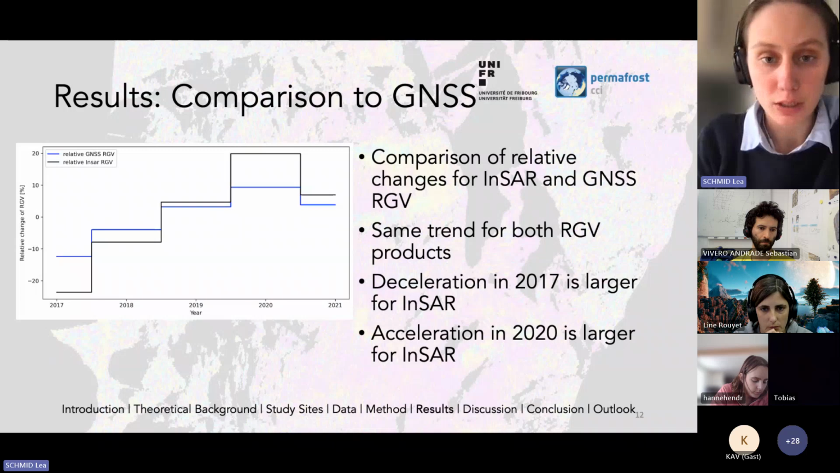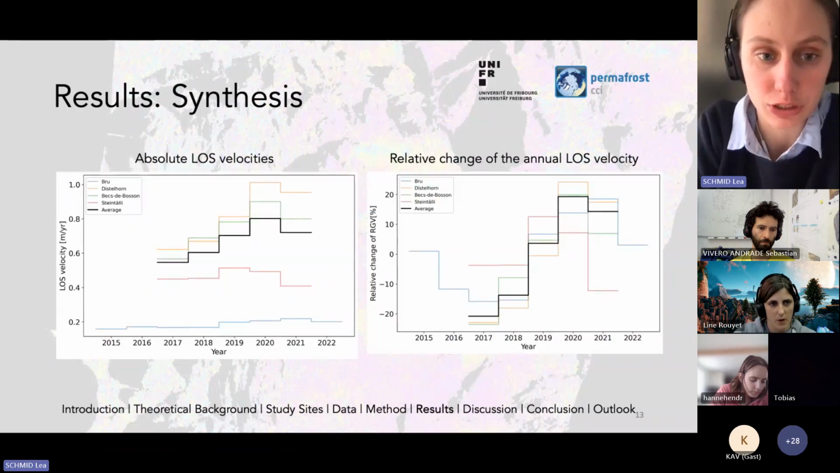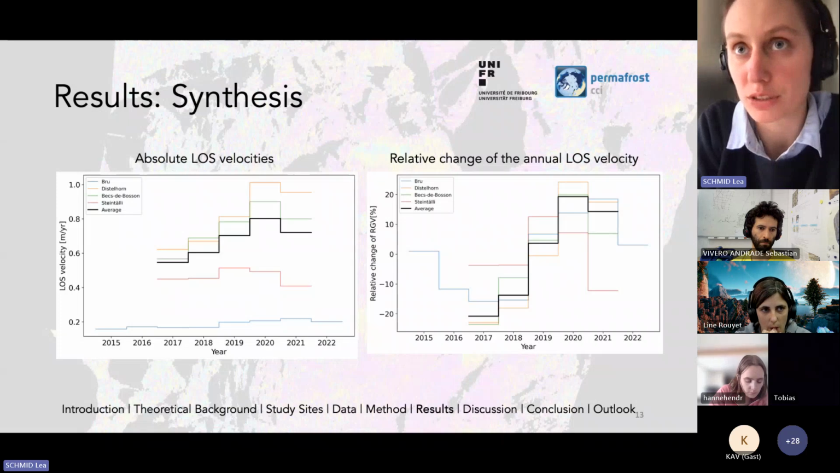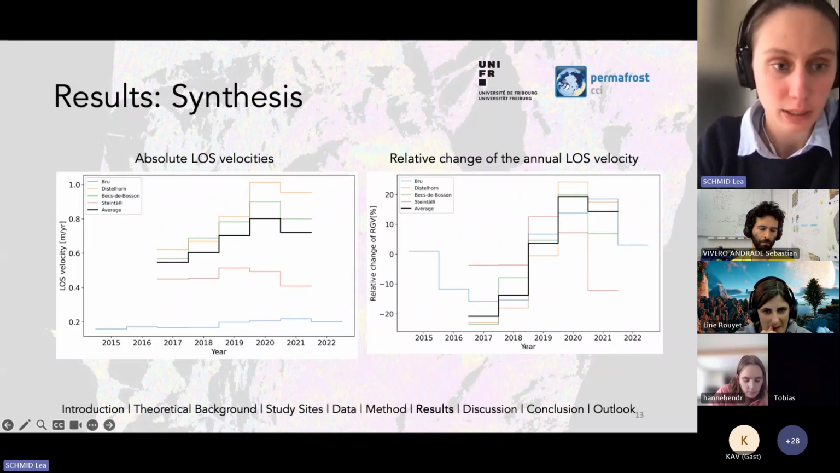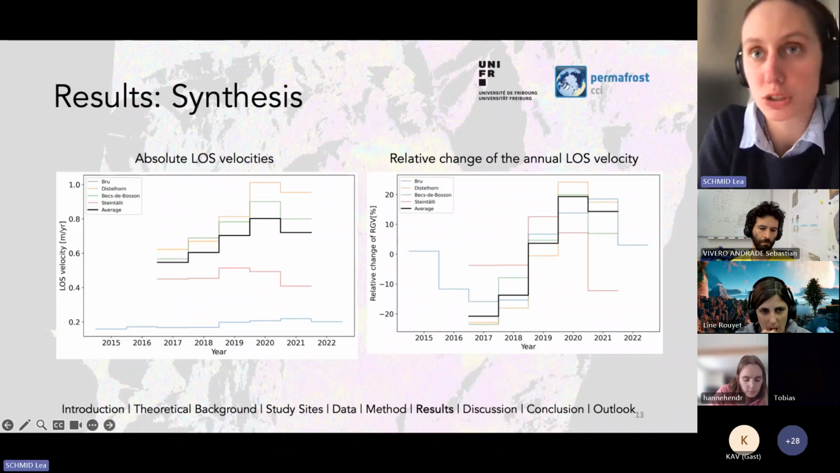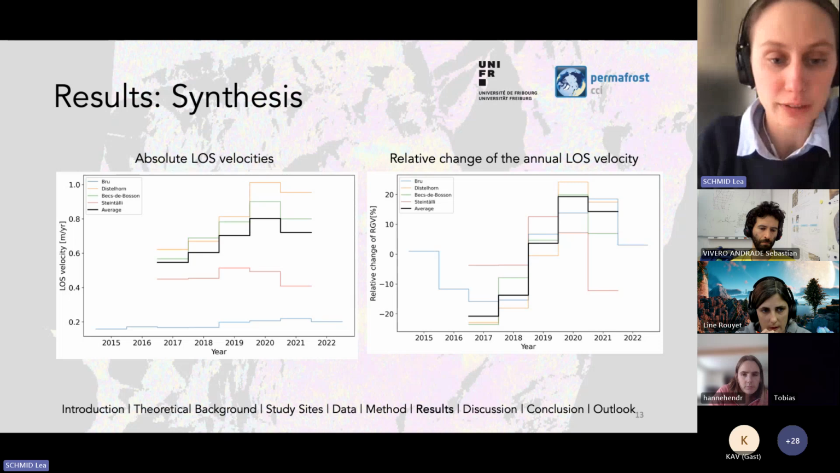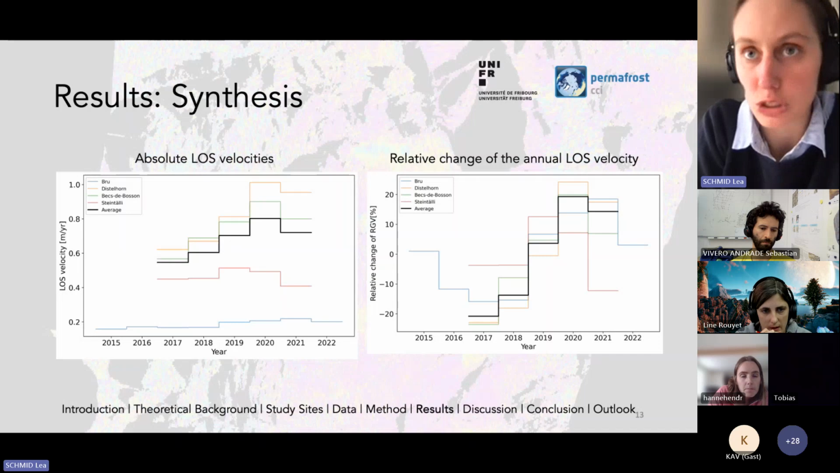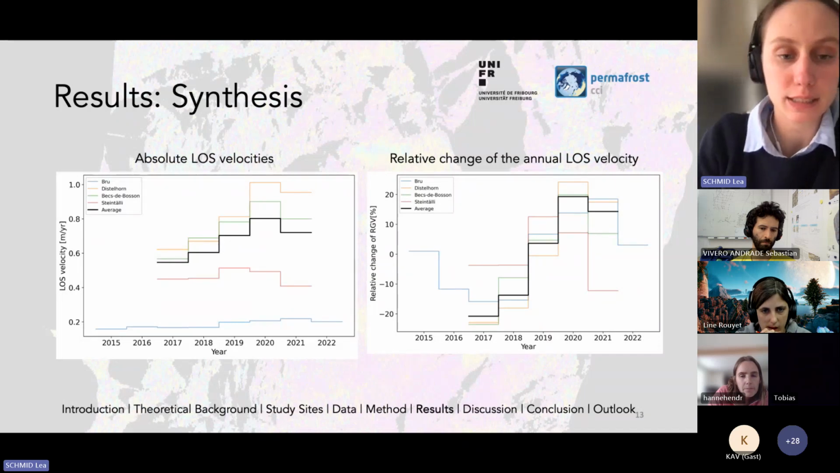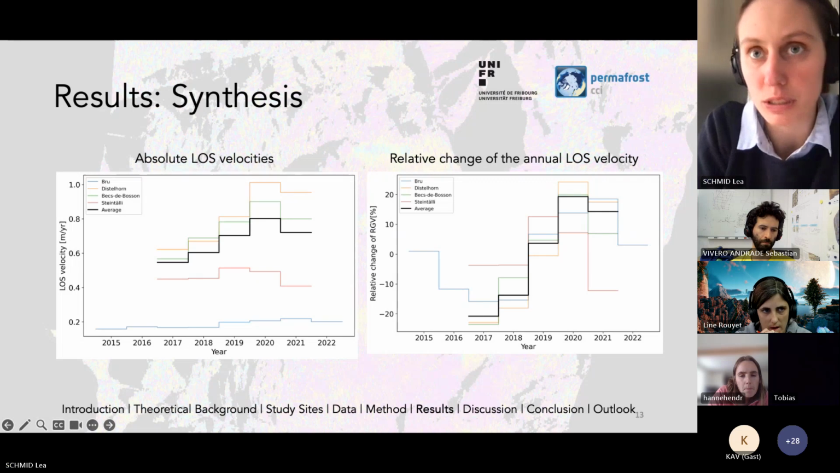If we look at all time series together, here are the 2 plots which summarize all the time series which I created or extracted. We can clearly see that Distelhorn and Bec de Bosson are the 2 faster-moving rock glaciers. Steintelli is somewhere in between, and then we have one slow-moving rock glacier, which is Bru, which is also the longest time series. In this case, the average is based on all 4 rock glaciers.